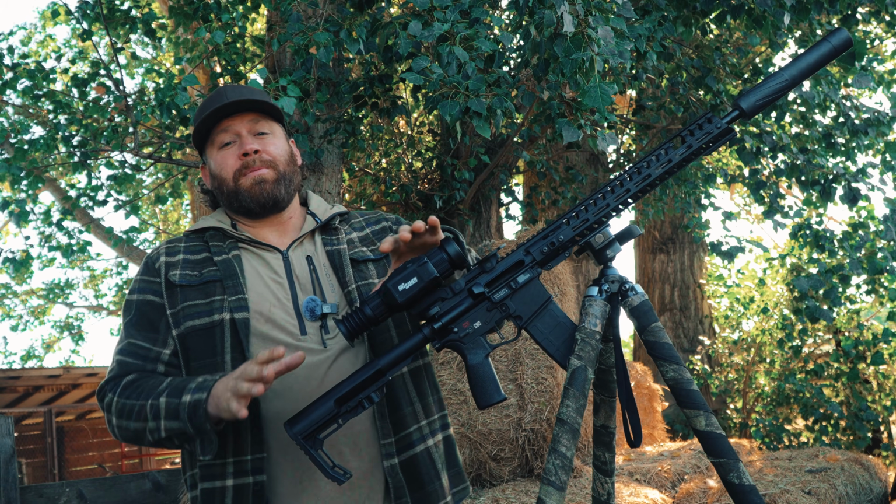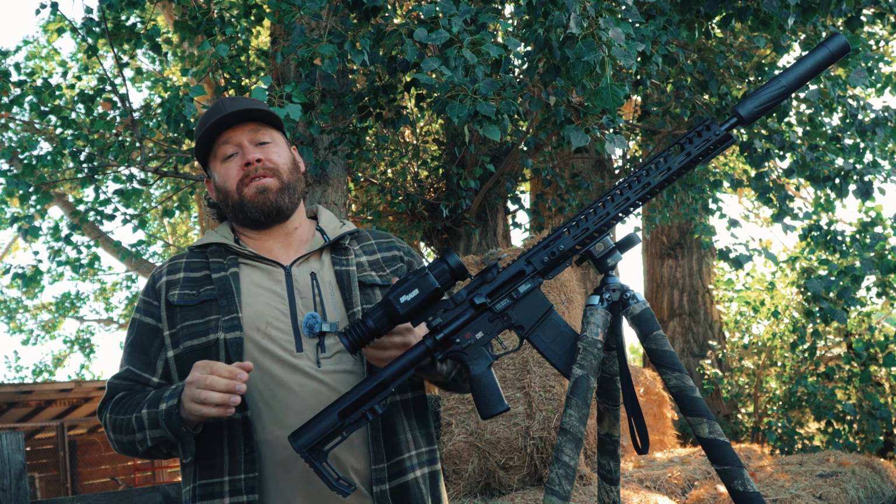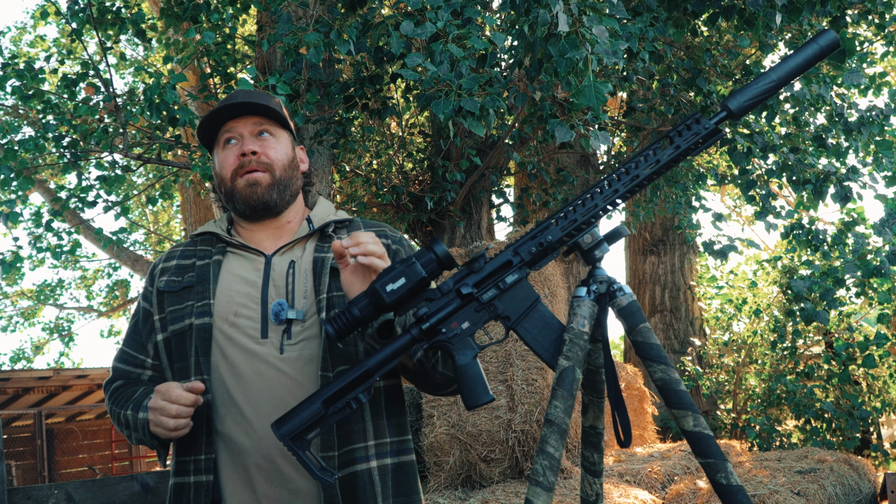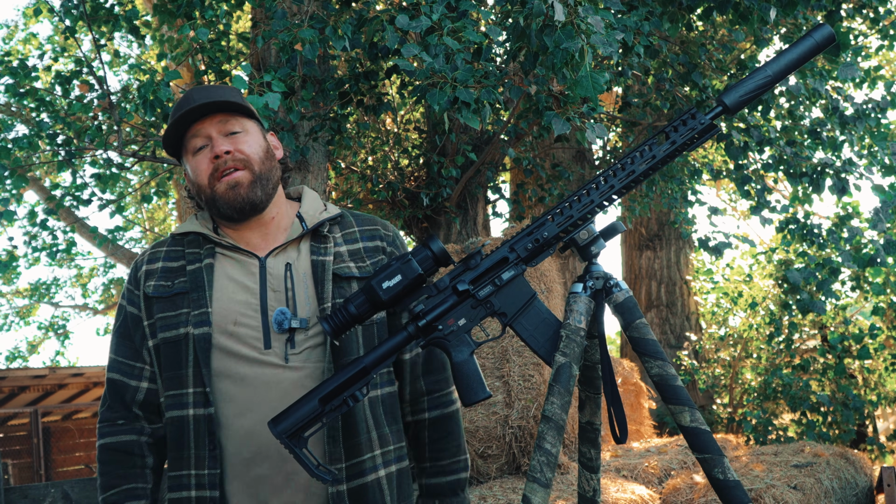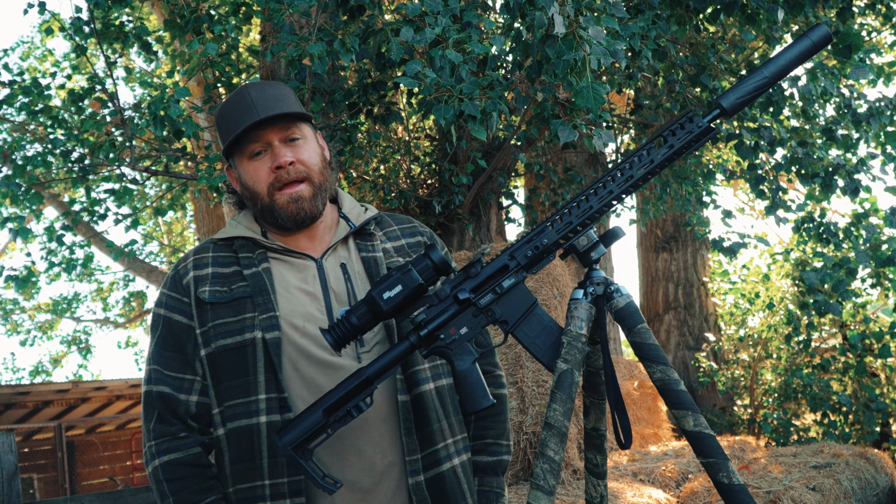This does not have full applied ballistics, but this uses the same BDX app. It pairs, you put in your caliber, your velocity, your BC, and it uses what's called applied ballistics light. Applied ballistics light gives you a ballistics hold out to 800 meters. So that's what, 880-ish yards, just doing the math off the top of my head. That's a really long ways to shoot with a thermal anyway.